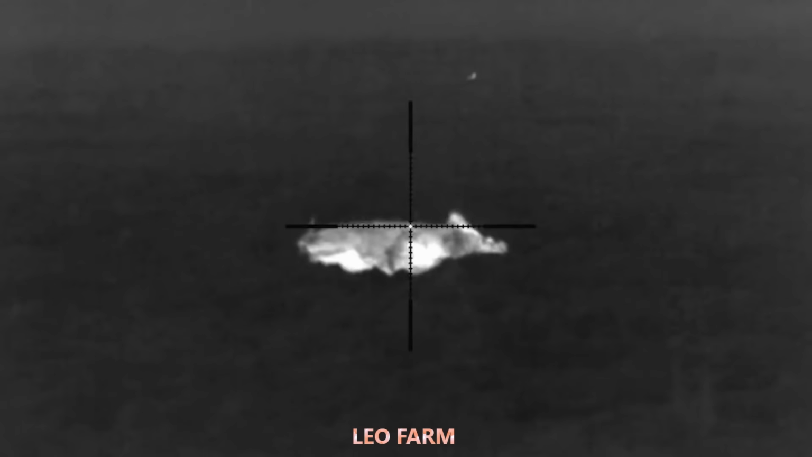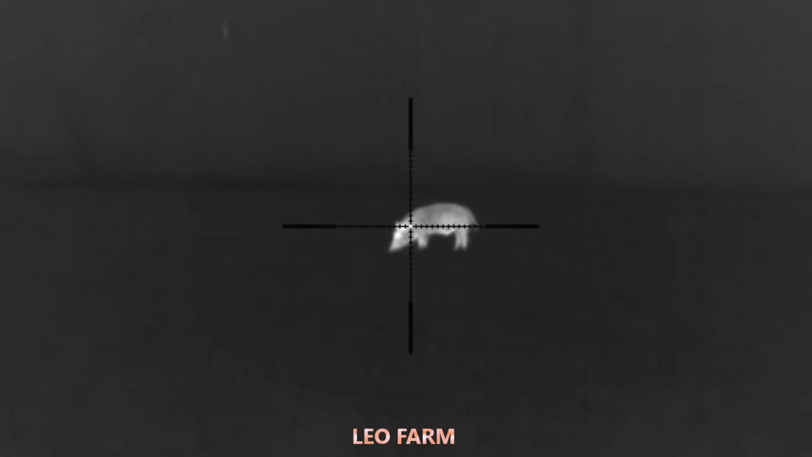We carefully searched every corner, quickly spotting the lone boars trying to hide. Each precise shot rang out, marking a crucial step in our fight to protect the peace of our homeland.